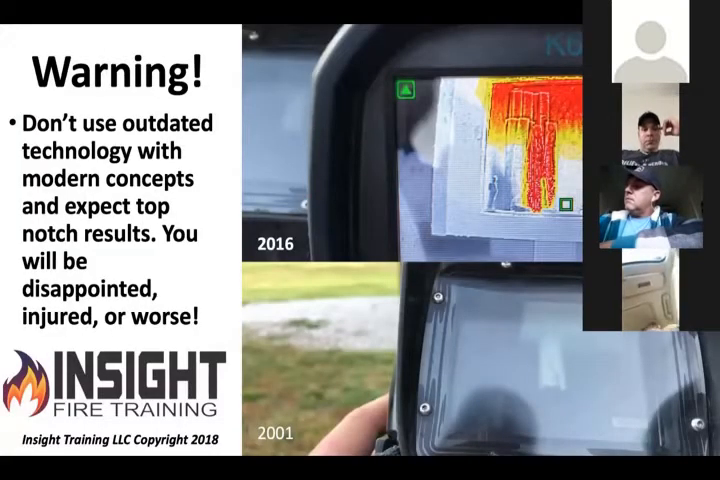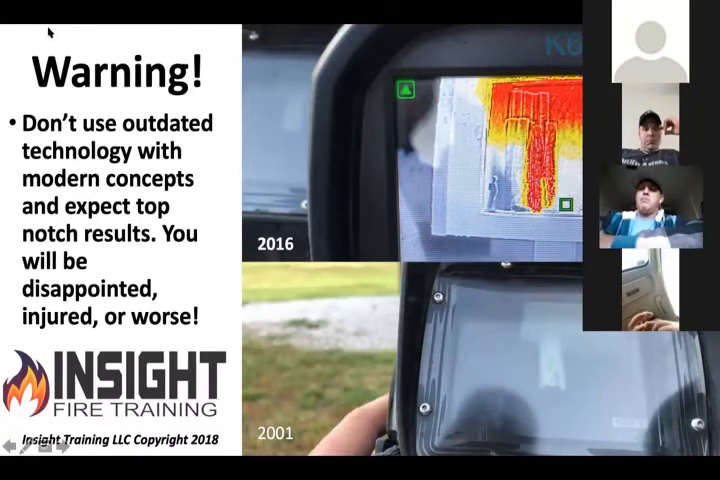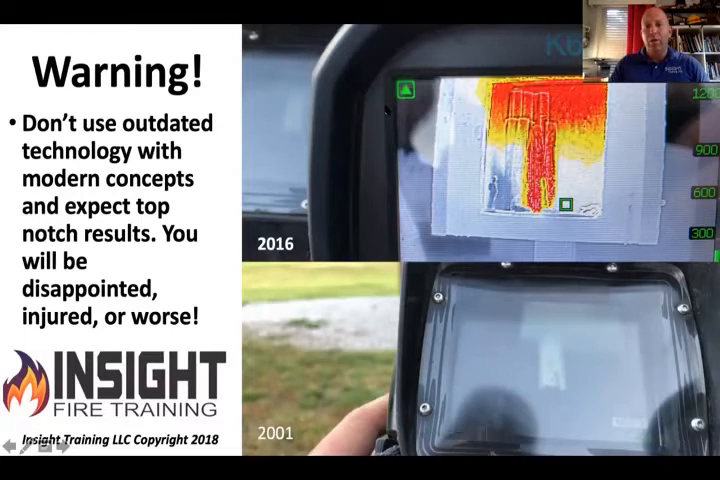So here's your warning. Please don't use outdated technology with modern concepts and expect great results. If you look at the two pictures there, that's a 2001 Scott 160 in the bottom right-hand corner. And if you look at the top, what do you see? You see a 3-year-old camera called a FLIR K65, and it has something called image enhancement. It's 4 times the resolution of the camera below it, and it can see things you never could see before. It's pretty nice, isn't it?